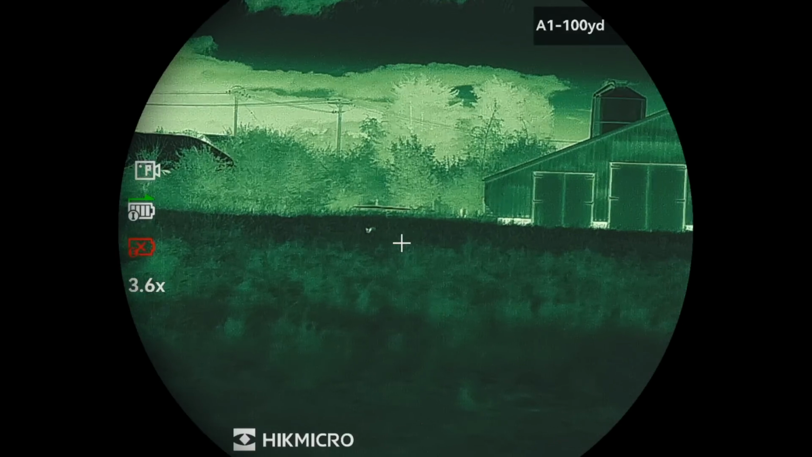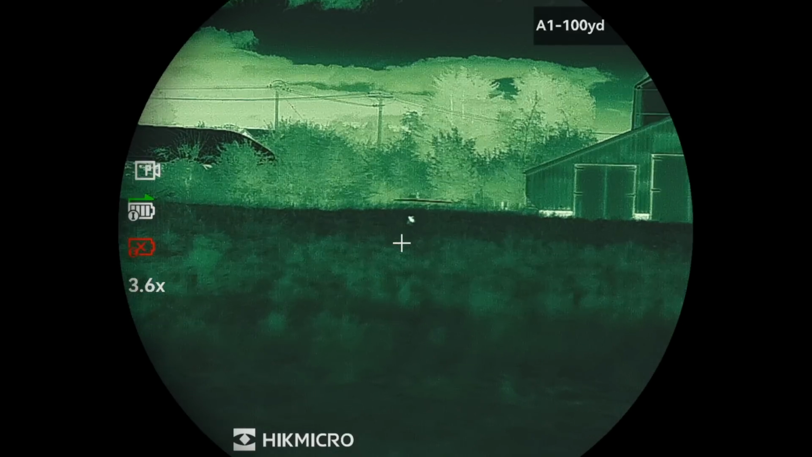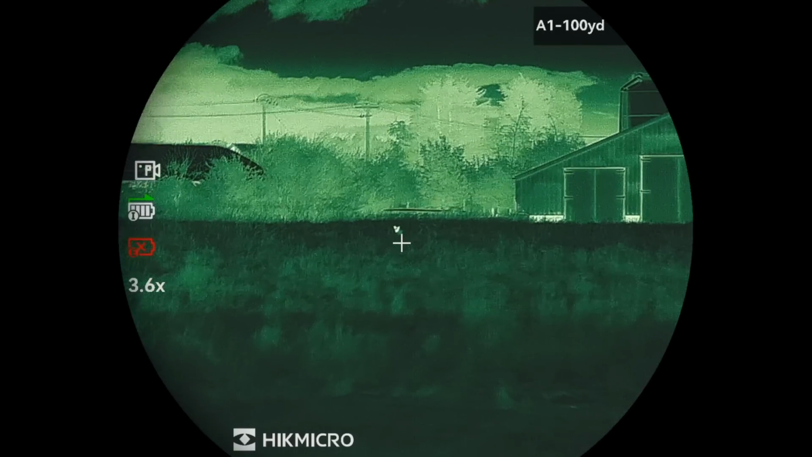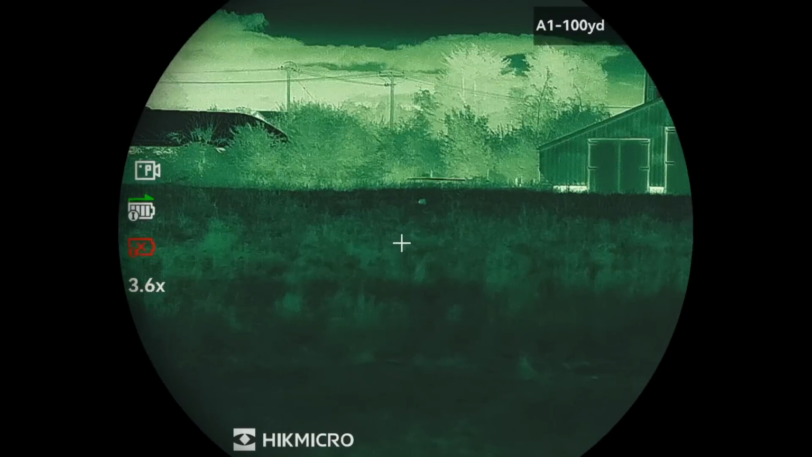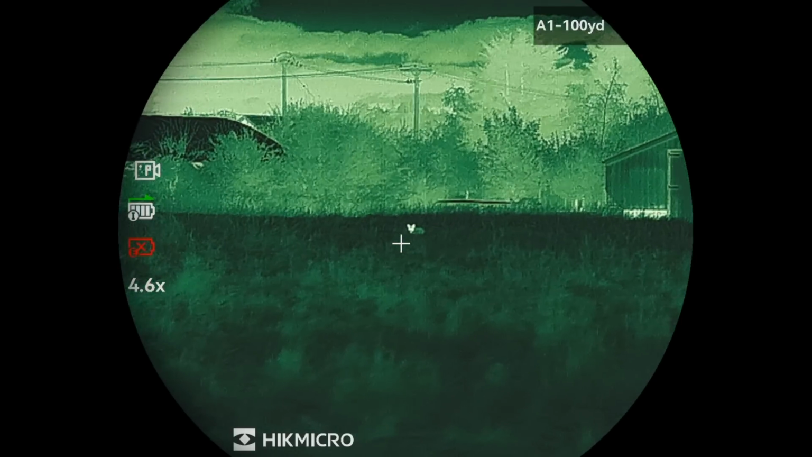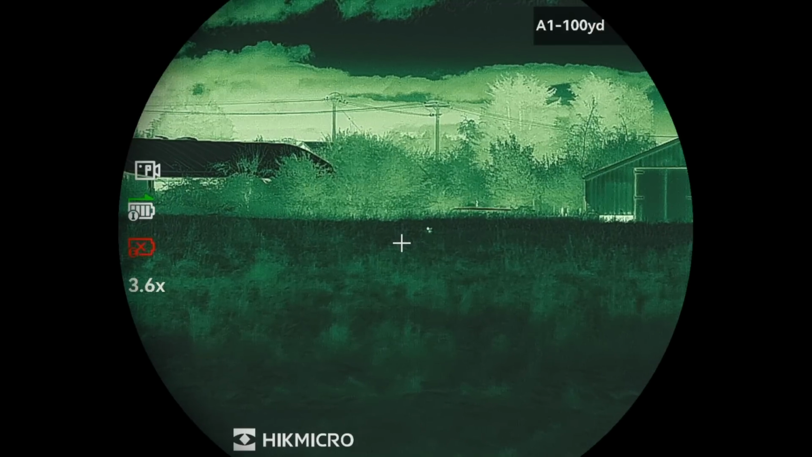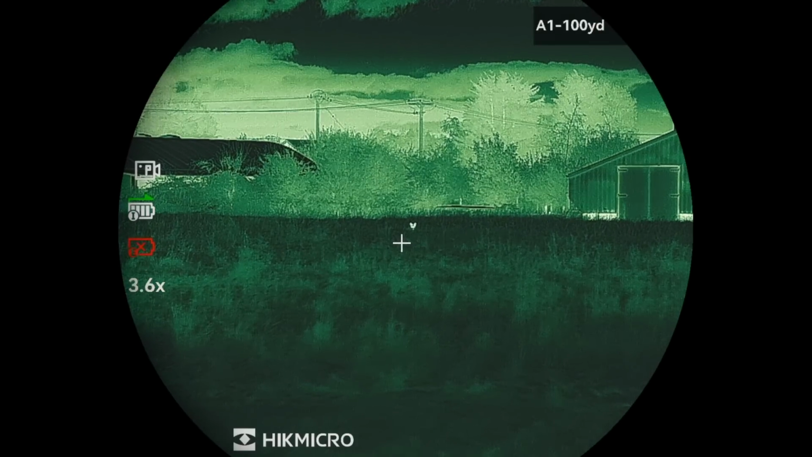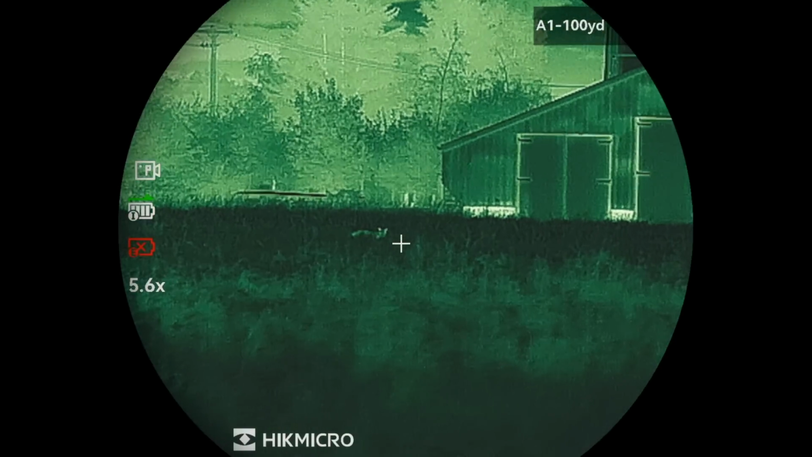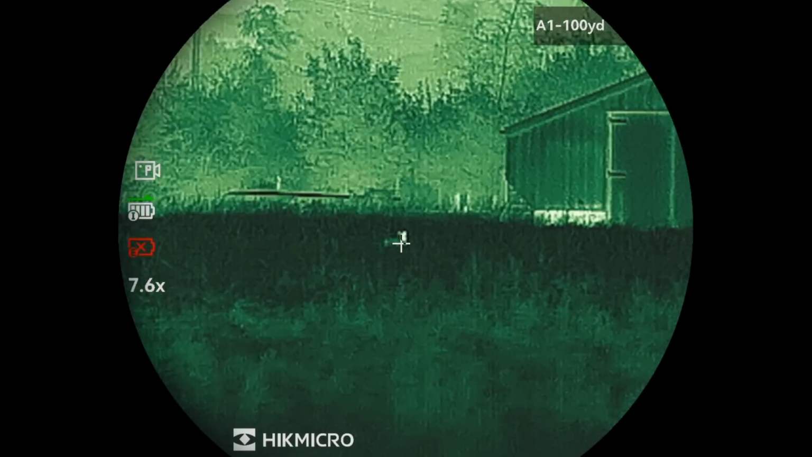As I'm messing around, CJ taps me on the shoulder and signals there's a fox in front of us as we stand there with our brace all ready. Note the body language here, this is a classic case of getting winded by the fox.